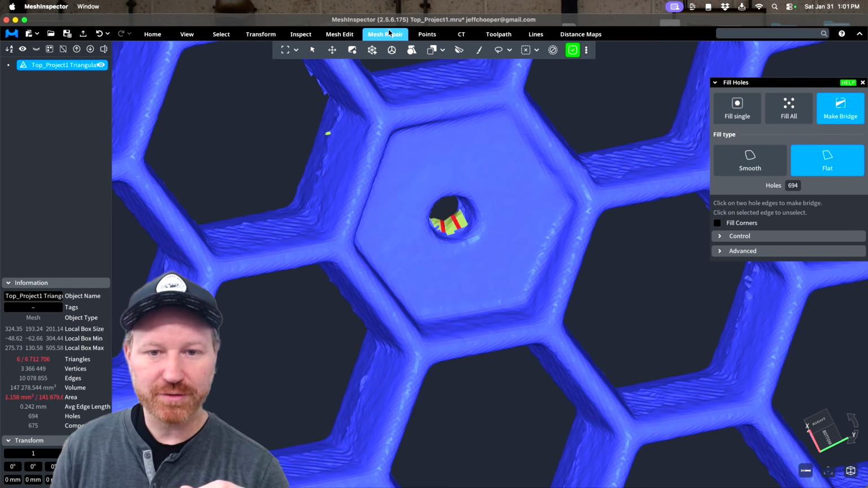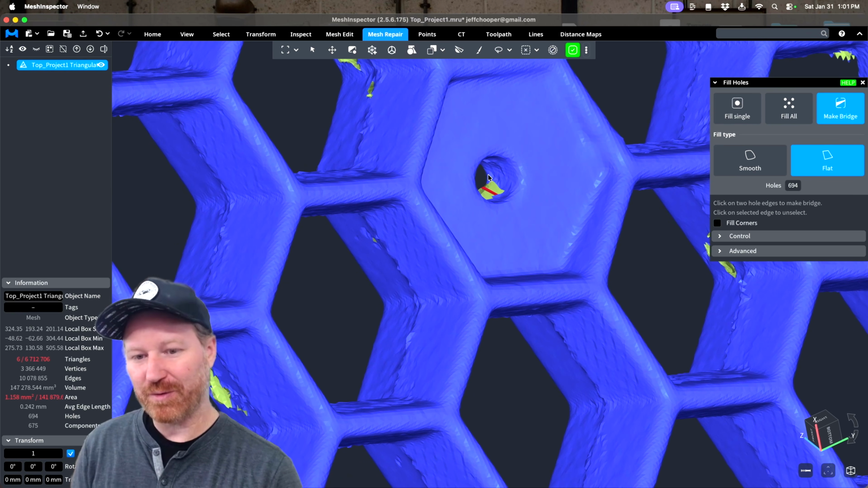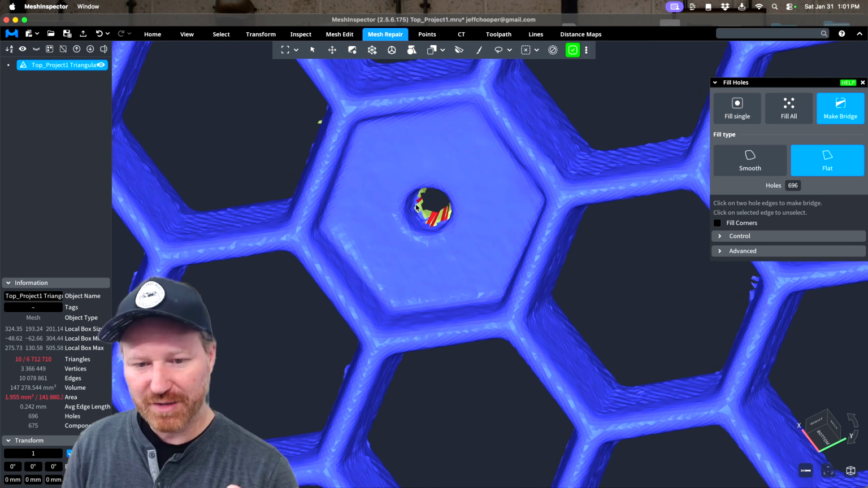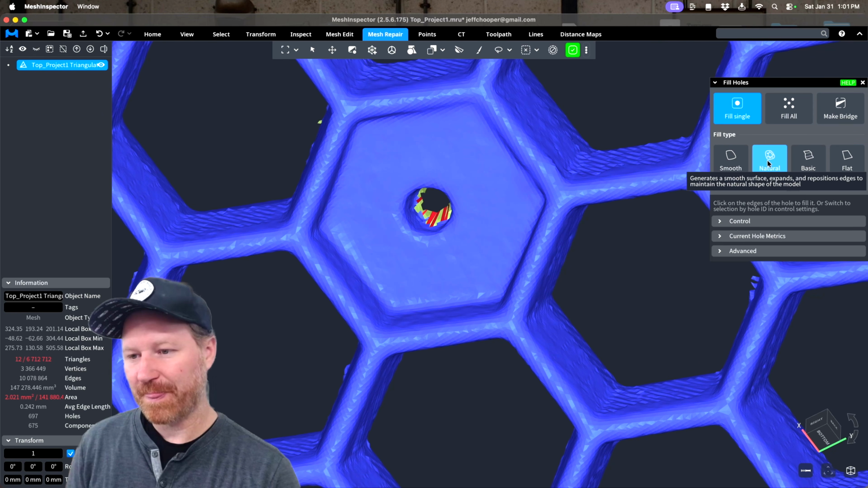We could use the stitch two holes together, but unfortunately on this one we did capture some data. So now we can bridge this, making it flat, and we can get really close to how that hole probably would have come out. Then we can just say fill single.